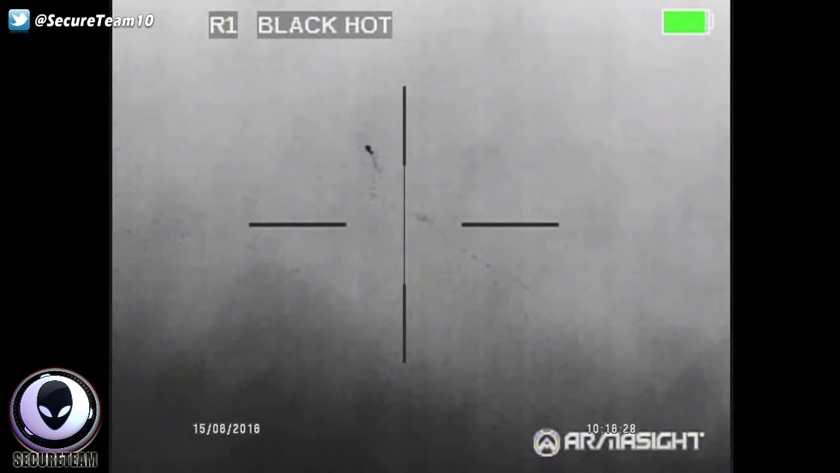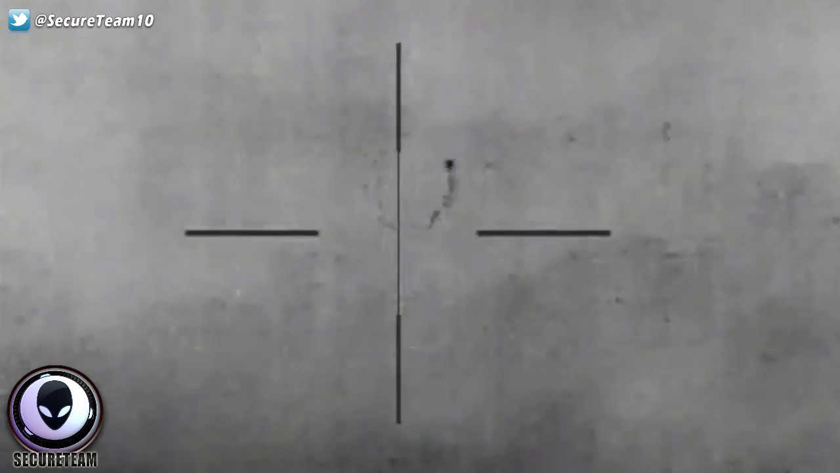Alright, so it's not a bird. There may have been some birds here and there flying by throughout the video, but this object is sitting there. And of course, the camera is very shaky. So when this object is actually sitting still, you're just seeing the camera shake. So the object isn't actually moving, it's just the gentleman holding it. So we're watching this object, and, you know, I thought that was the entire video. And I said, well, that's interesting.